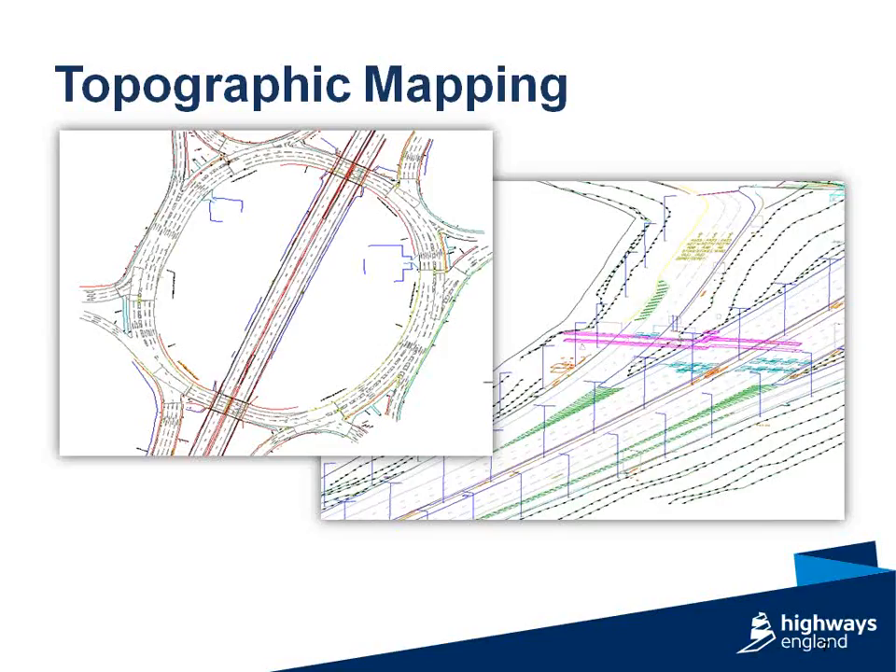And the topographic mapping deliverable is 3-dimensional, not 2. So you'll see in the top left-hand slide, it's just showing you a 2D perspective, but in reality, all of the topographic mapping produced is truly 3-dimensional. So that allows the population or the starting point for building information systems. So this data can be used as a key input into that design process.